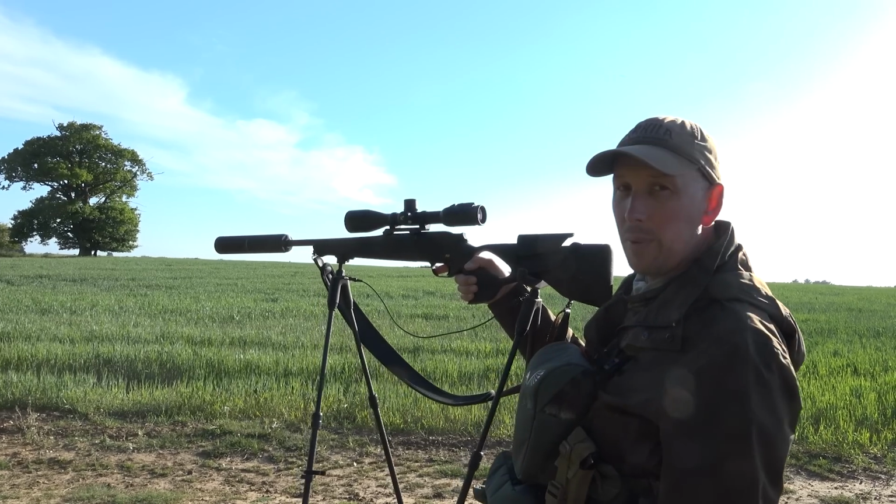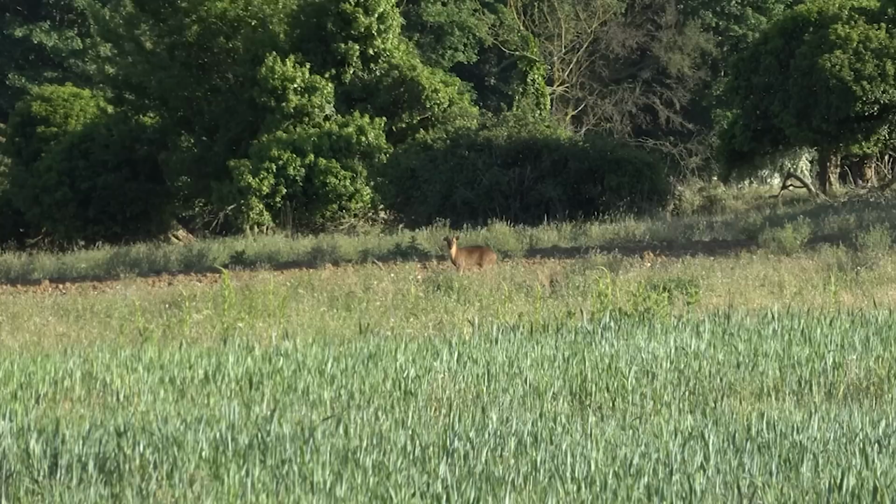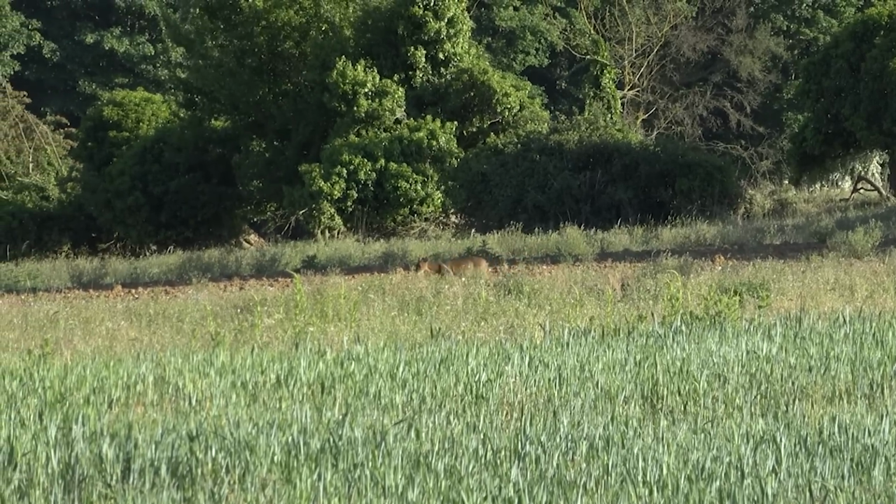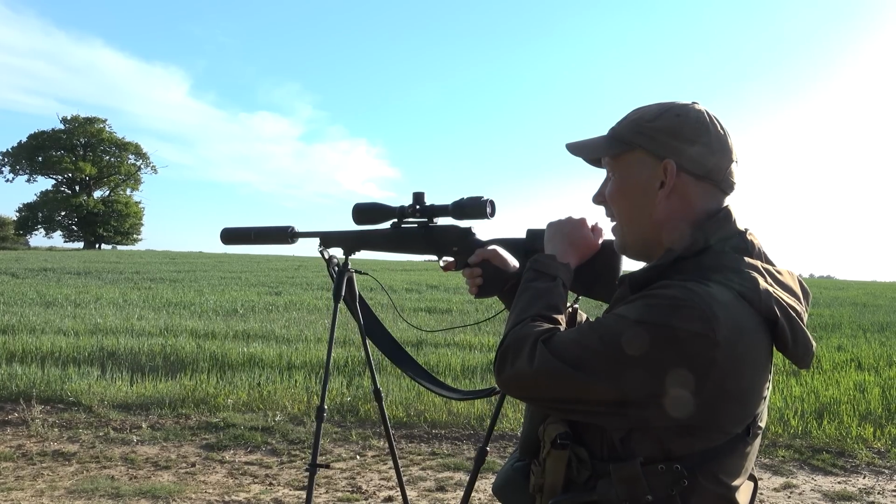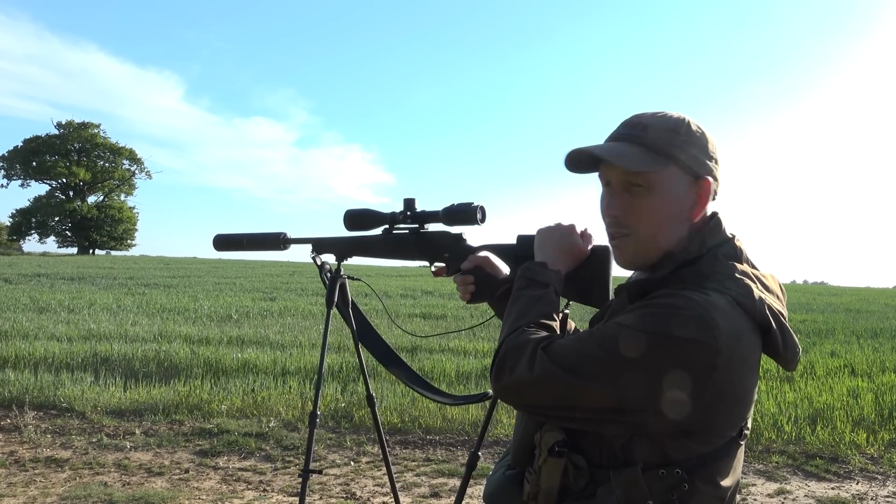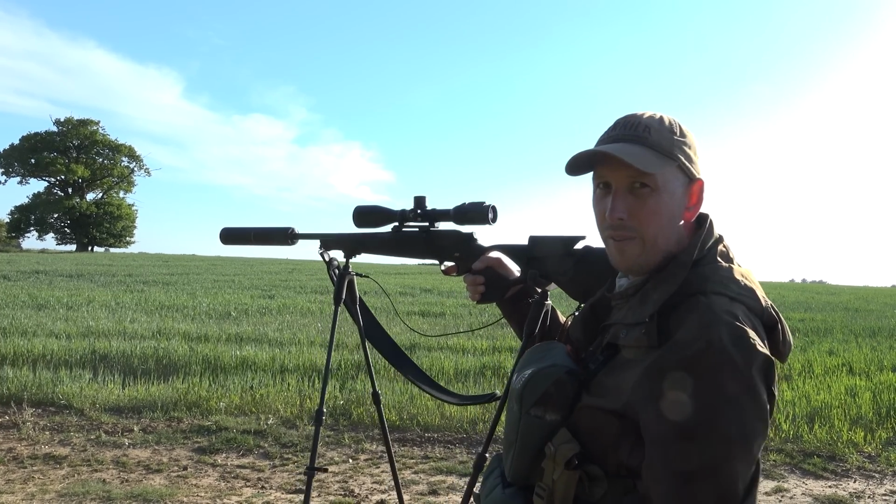And then we were just having a bit of a natter about what had happened. Looked up and saw what I thought was a hare originally. Put the thermal on it to get a little bit of footage to show you guys what it looked like. It turned out it was a muntjac buck, so luckily managed to give that a shout, get it to stop again and get a shot on that as well. So two down within 50 metres of each other.